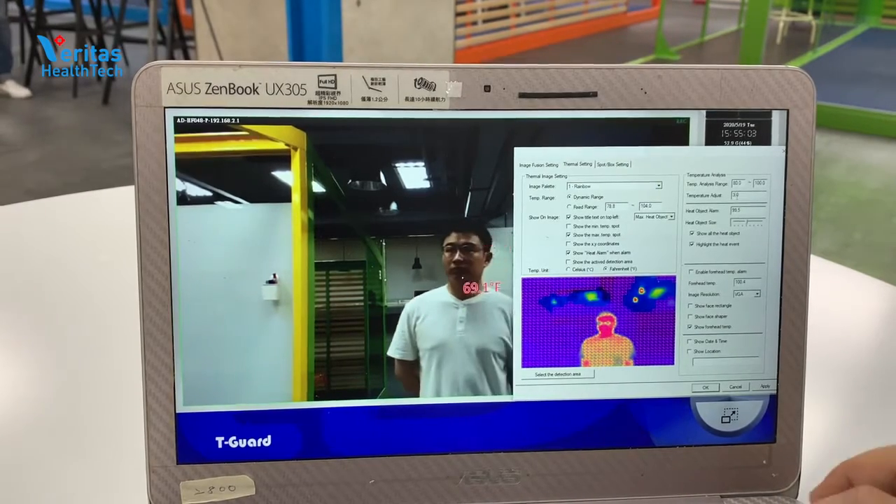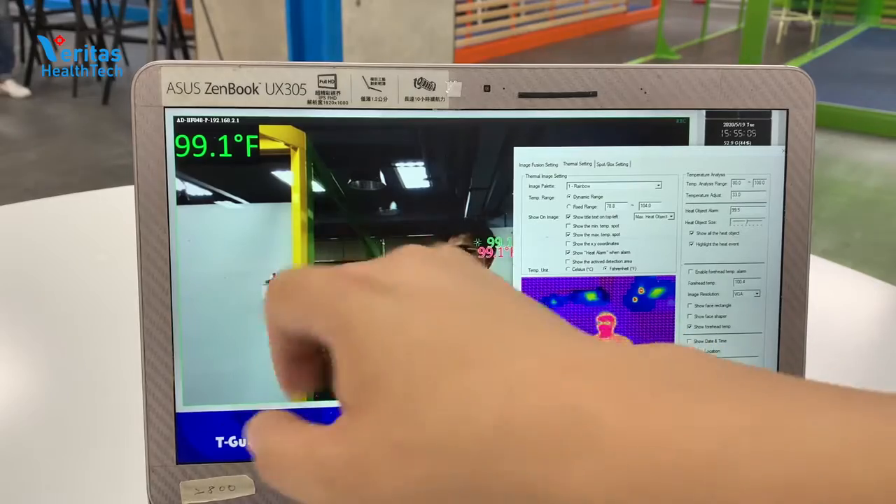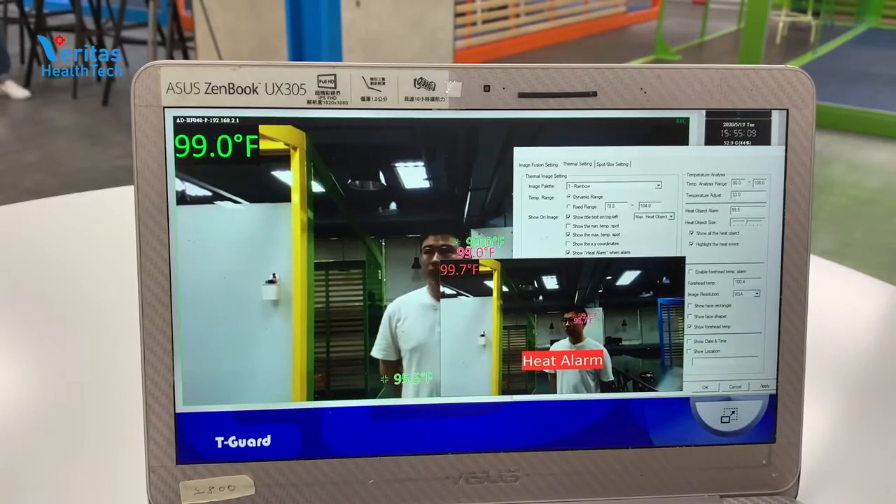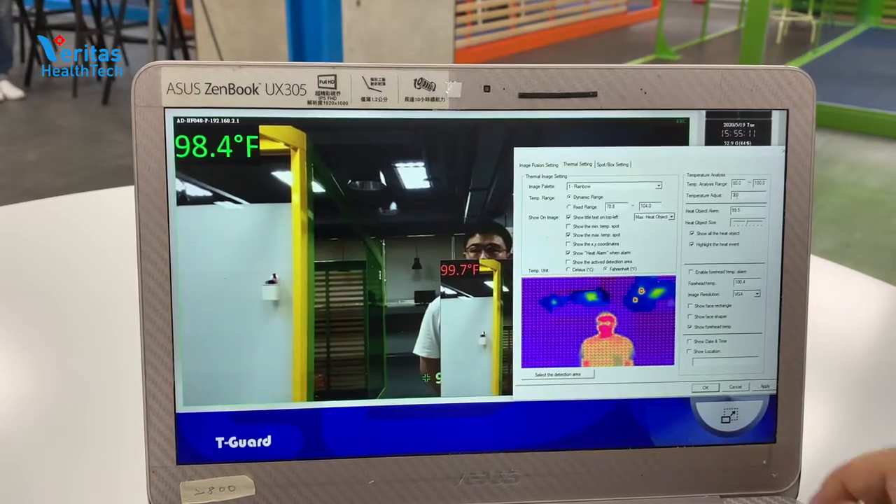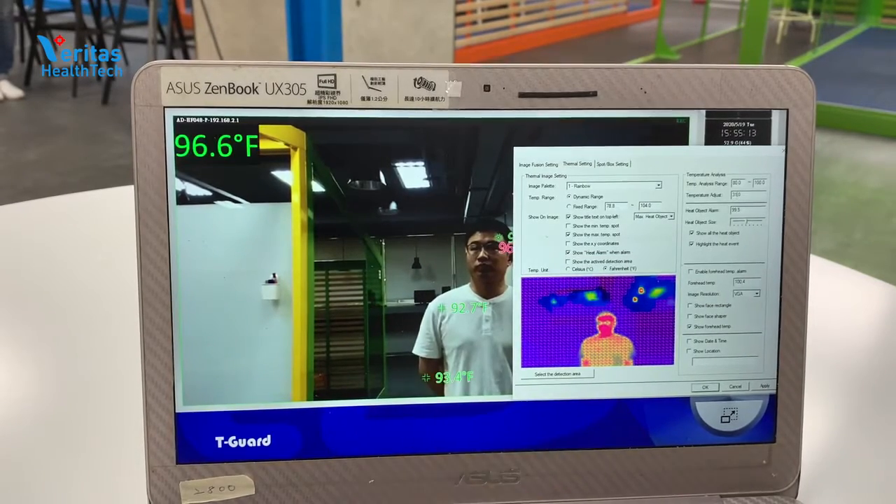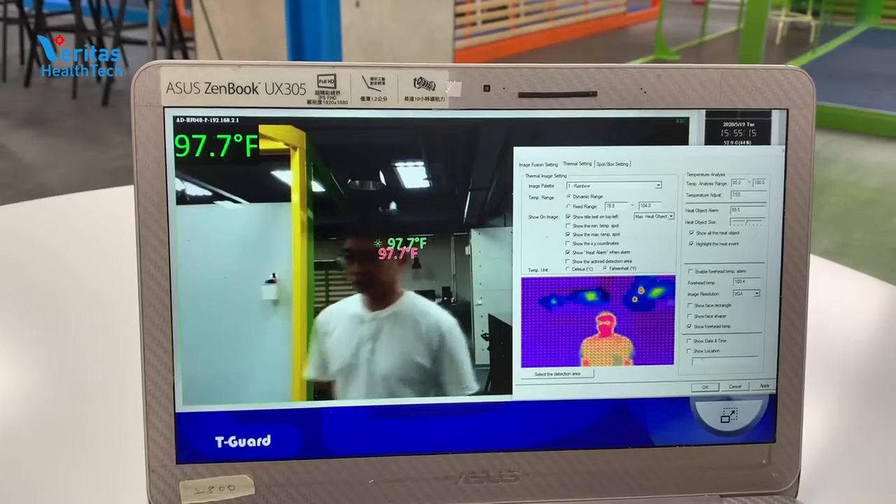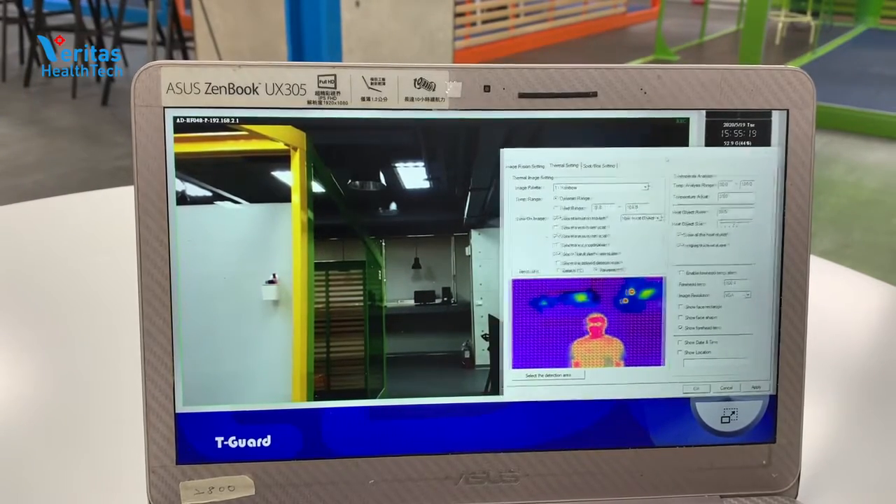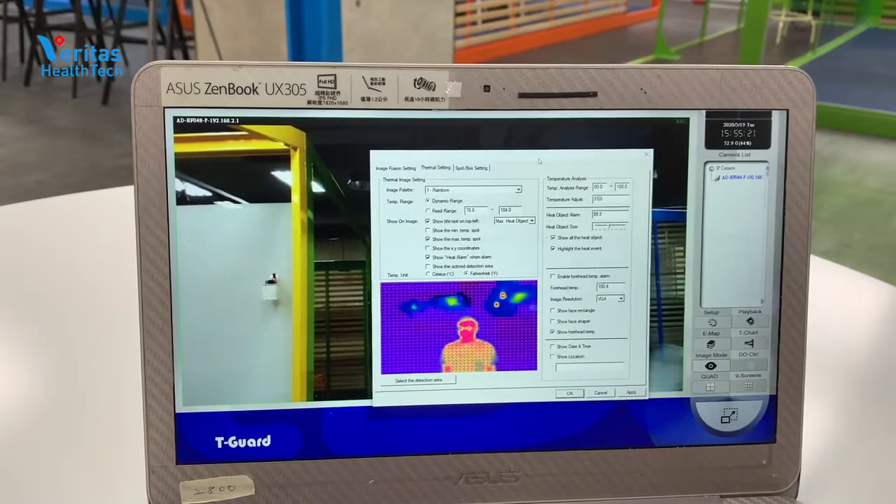Again, there are a lot of settings that you can play with. I won't go into too much detail, but here we just reset it to lower the temperature so that it would alarm. It did alert, and this does need to be calibrated during the setup.